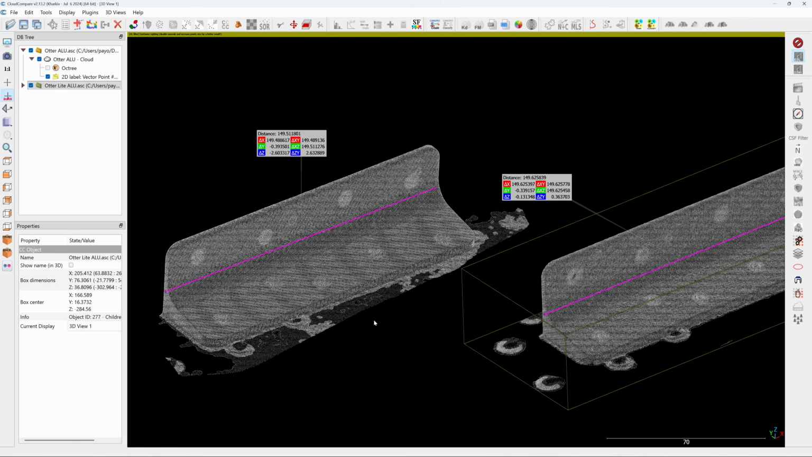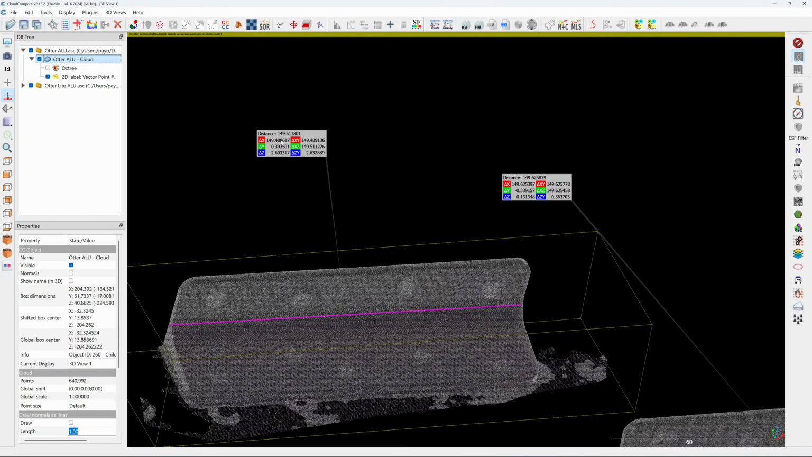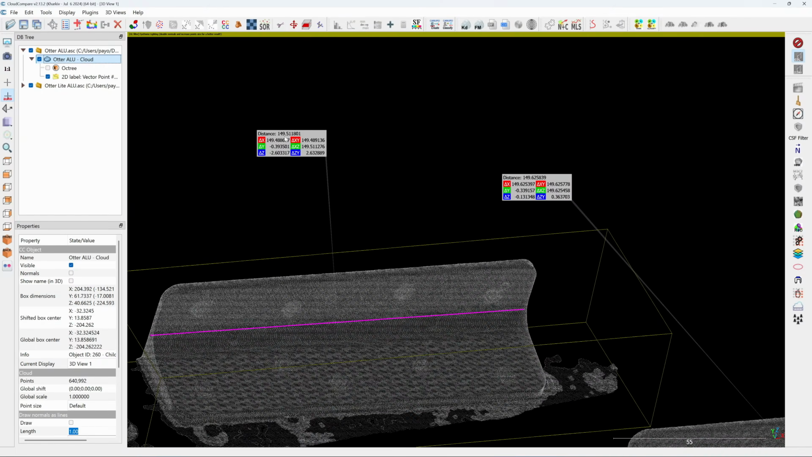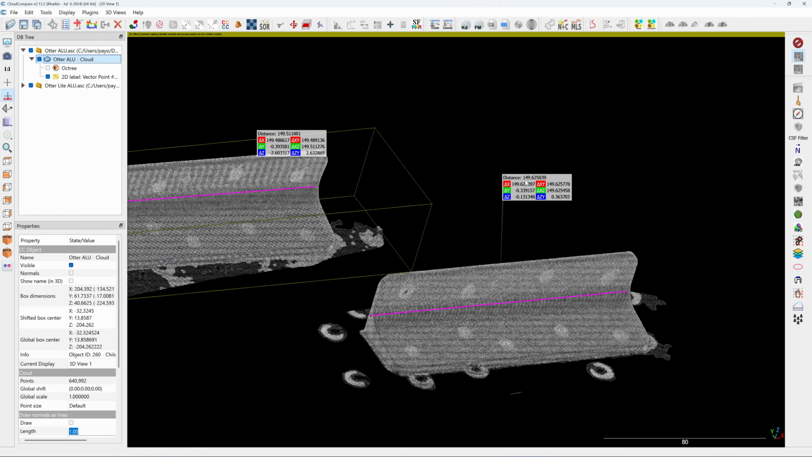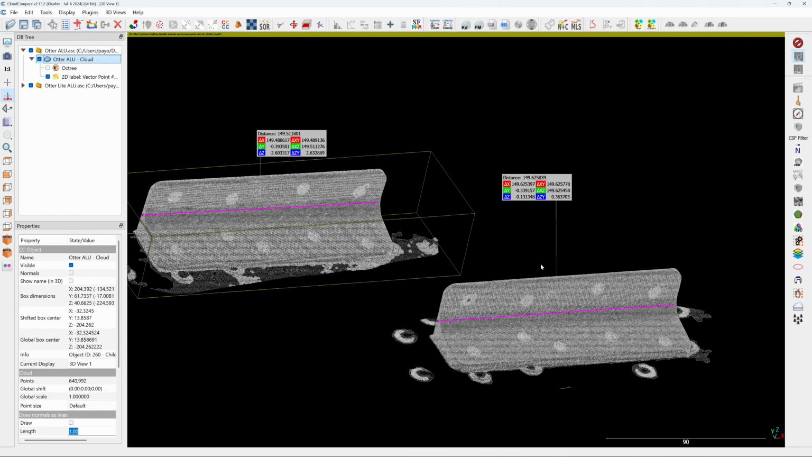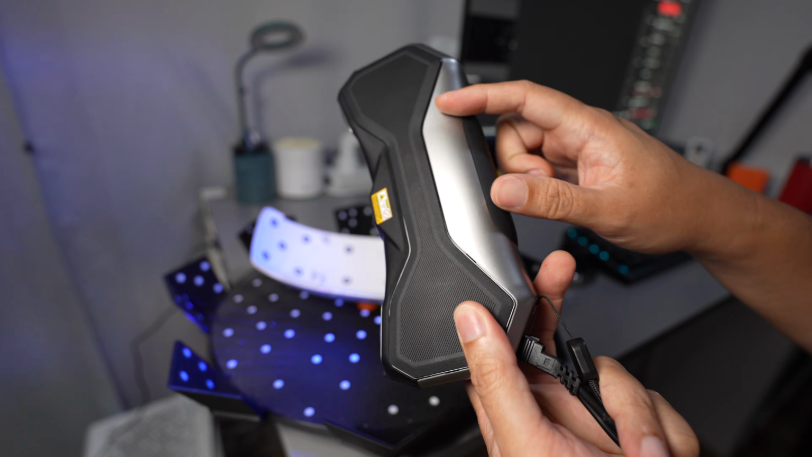This aluminum block is 150mm. The Otter gives the reading 149.511, and the Otter Lite gives the reading 149.625. So the Otter Lite is a little bit more accurate. Okay, let's give Metro X a try.